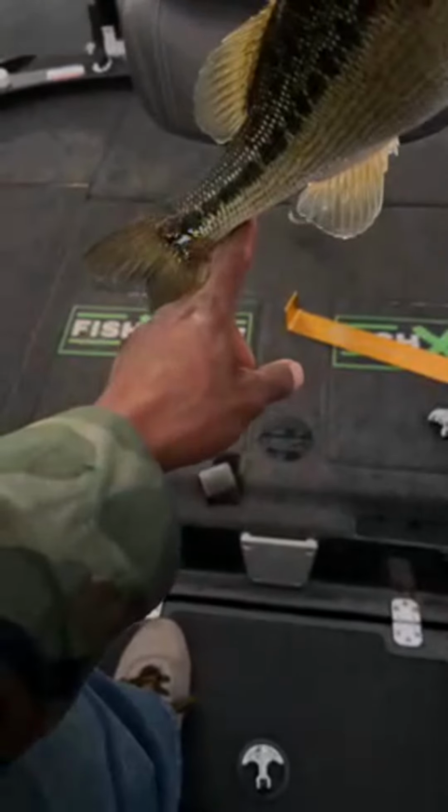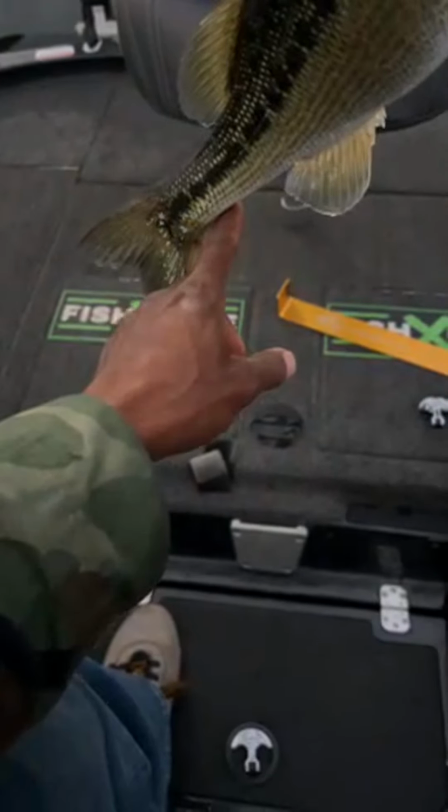Okay, so I set my timer. Gonna set it on 5 seconds so we can get a picture of the fish. And this is just so anybody that currently uses FishXLive can get a refresher on it. So now we're gonna hold this fish up right there. All right, so we got him. Now we're gonna go ahead and put him back.